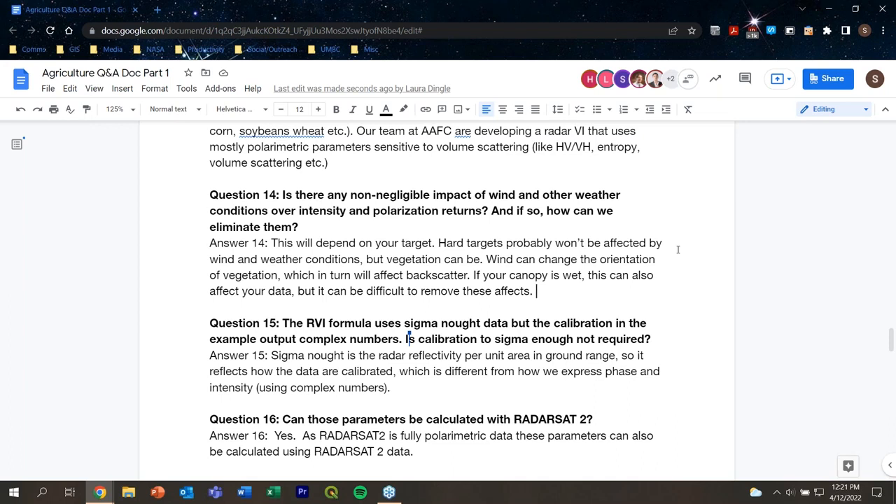So I started to answer this, but I think maybe Heather might have a better idea for agricultural areas, but I just wanted to add here that these effects are really dependent on the target. So hard targets, specifically like a building, wouldn't be affected by the wind or weather conditions, but vegetation can be. Wind can actually change the orientation of the vegetation, and that can in turn affect the backscatter that you receive at the sensor. If your canopy is wet as well, this can also affect your data, and it can be difficult to sort of remove the effects.